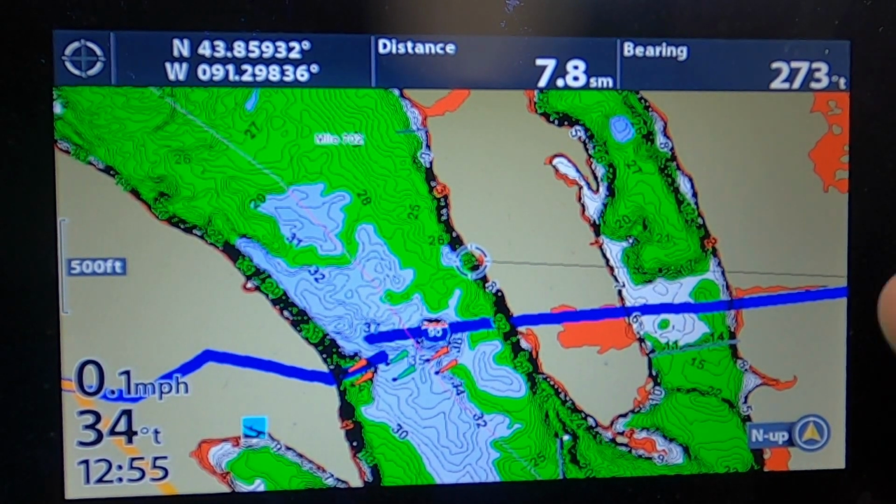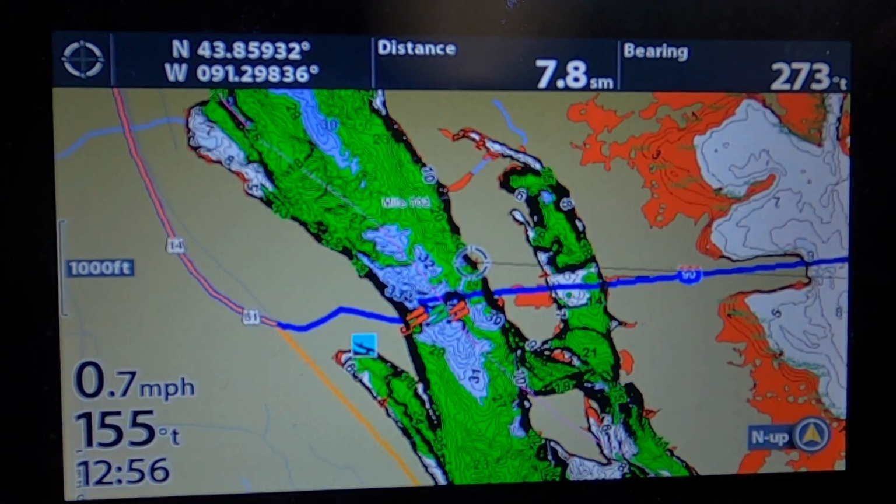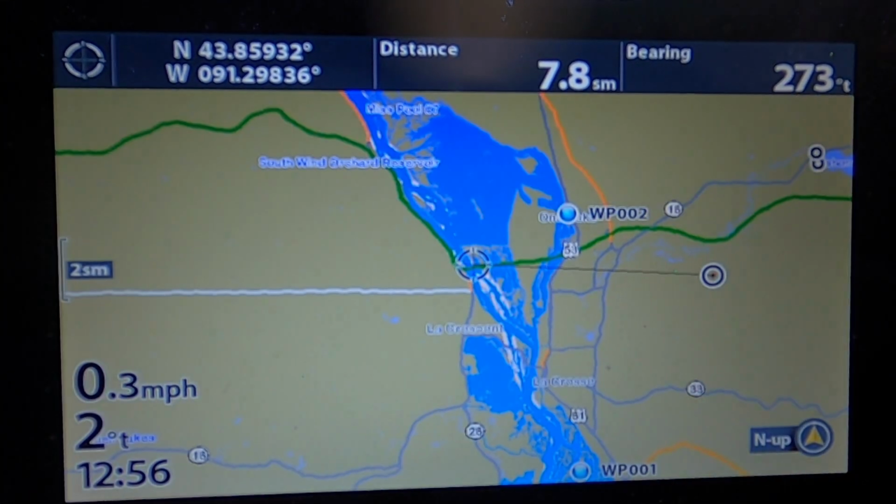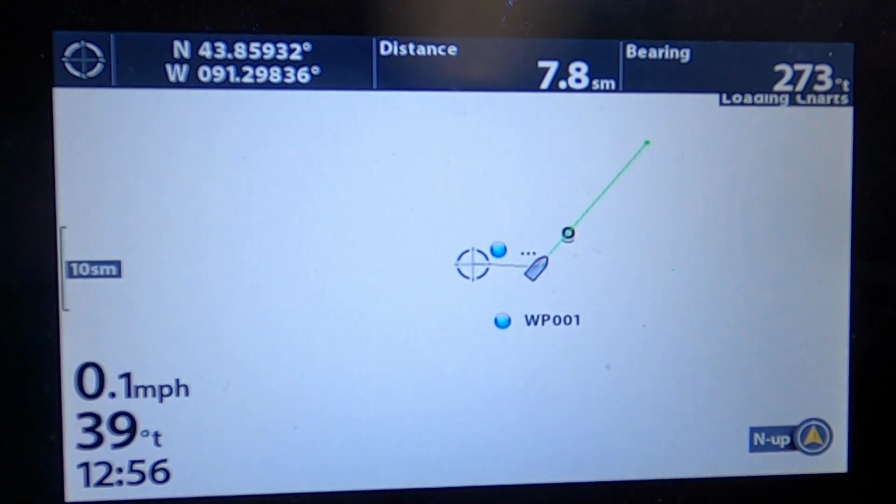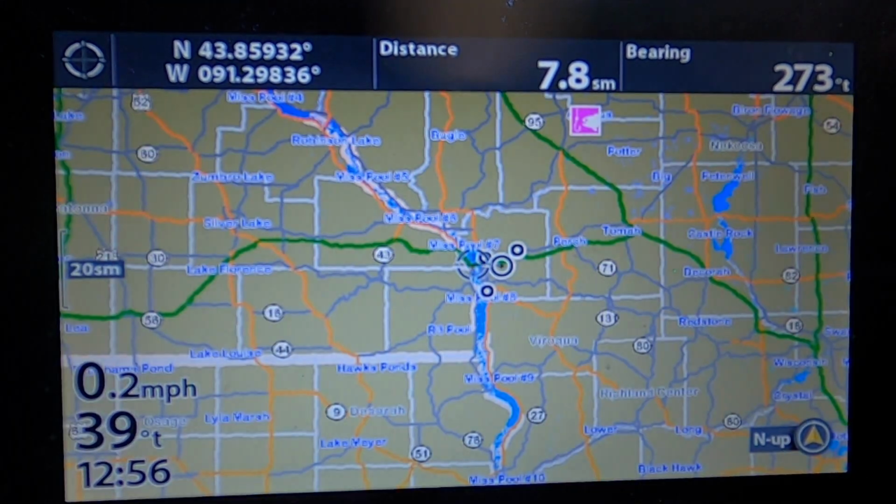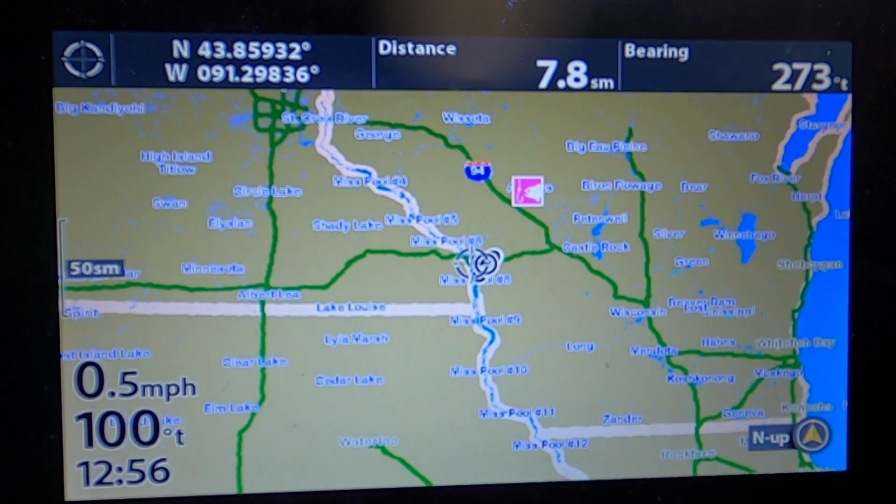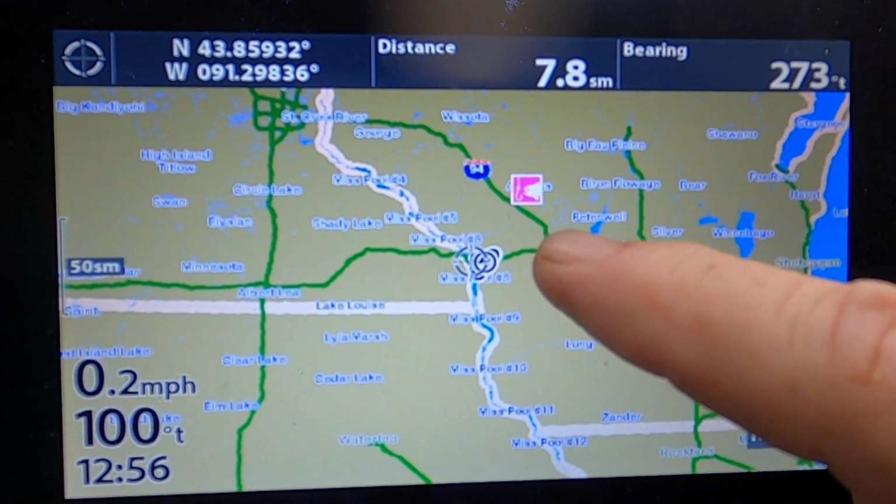Now it didn't bring that lake map up, but what I can do is zoom out away from the Mississippi River. So this is a Wisconsin program. You can get the card for other states as well, but now it's showing most of Wisconsin right here.